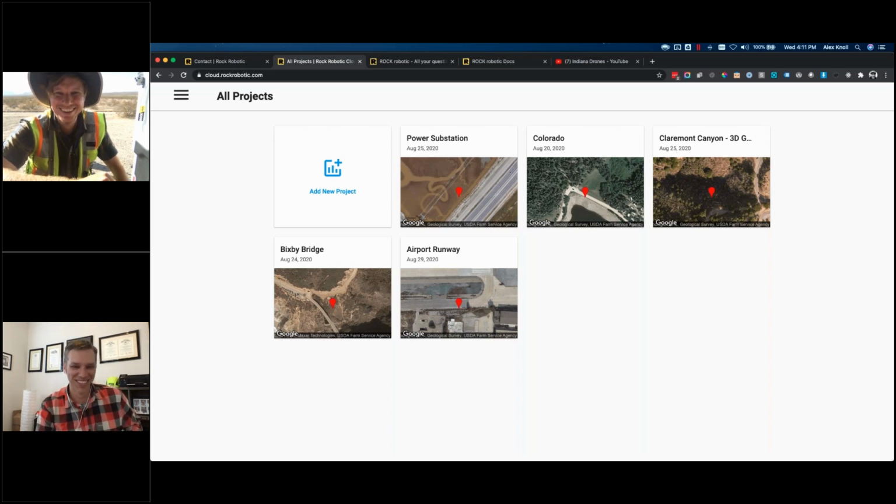So go to cloud.rockrobotic.com, sign up for an account, and play around with that sample data. I think it's just fascinating to see what you can do with LiDAR data, being able to remove structures and trees and get right down to the terrain. I think that's just mind-blowing, that you can do something that simple, as easy as it is, in just a web browser.